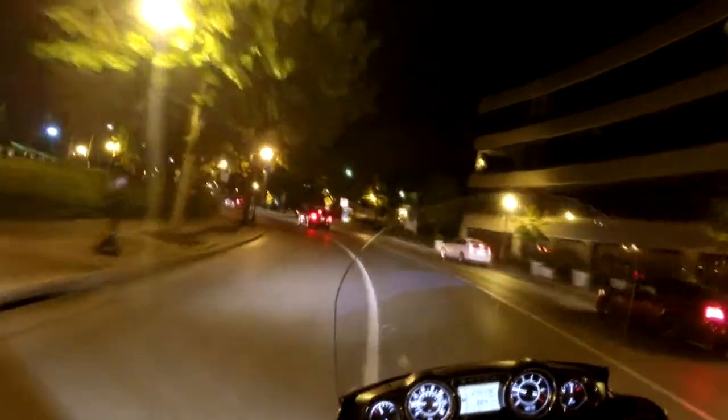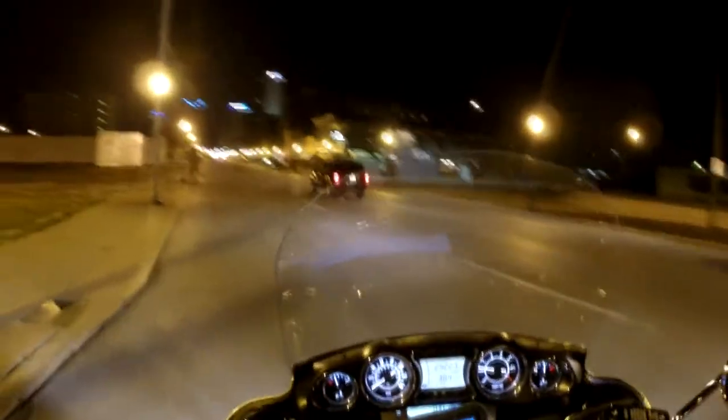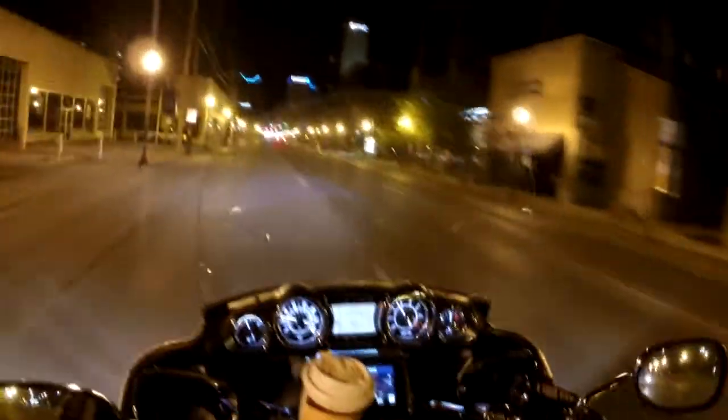Downtown Lexington is generally very quiet at night, but on Friday, Saturday, and Sunday it generally gets a little crowded. They have a lot of nightclubs and stuff downtown here. I'm just going to do a quick little loop through town.